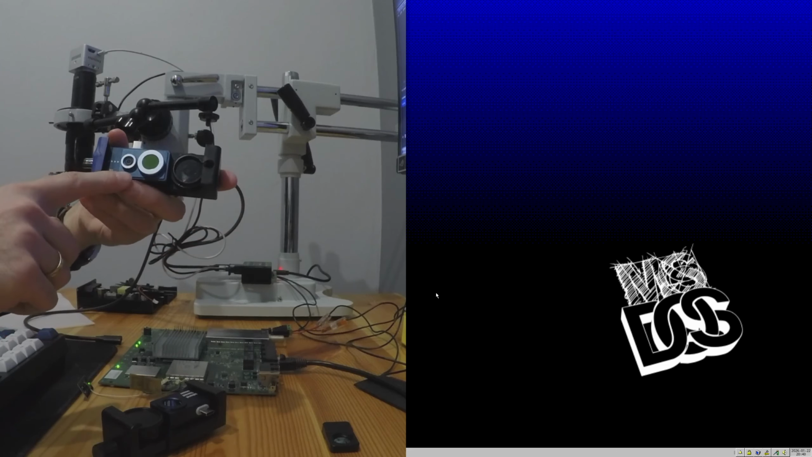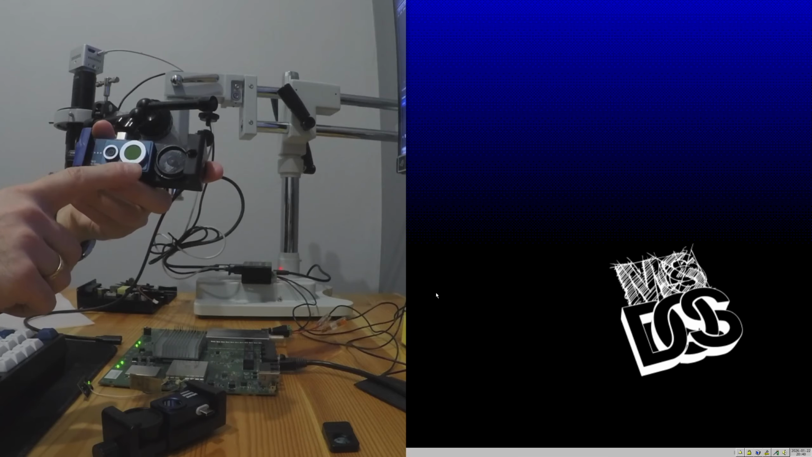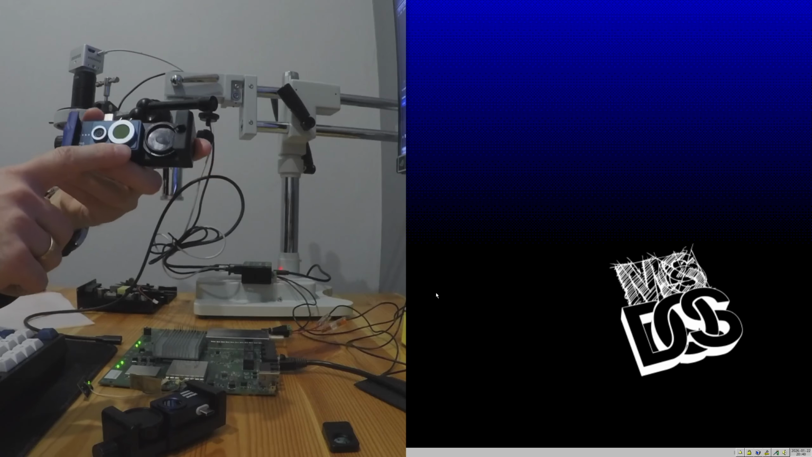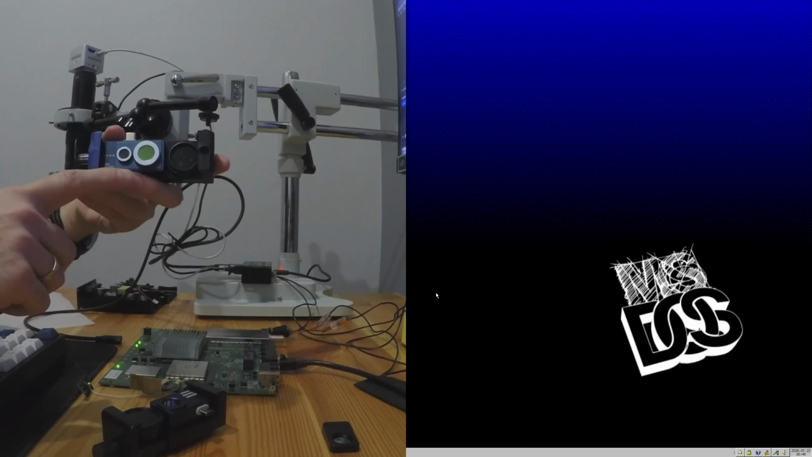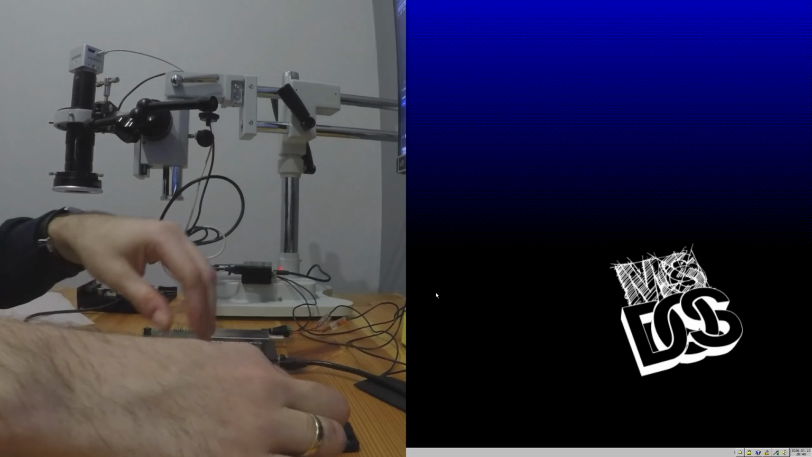The idea is that the visible light is supplementary to the thermal one, so in case you don't see the image clearly on the thermal image, you should be able to see it on the visible light image. I'll show you in a moment how it works in practice.